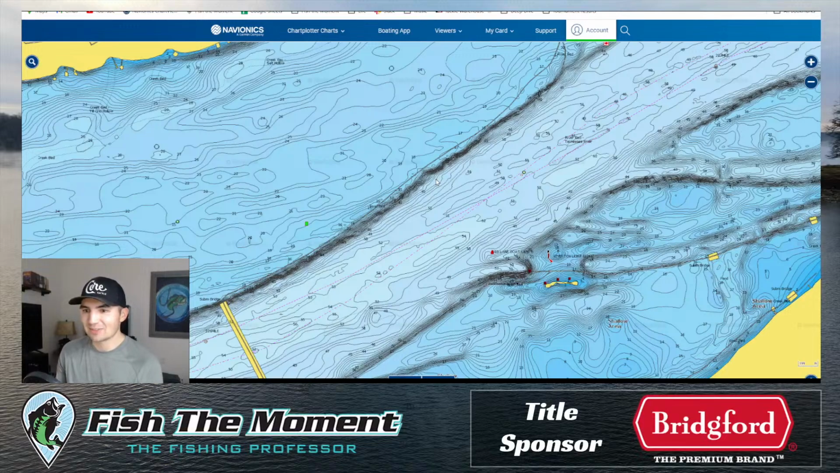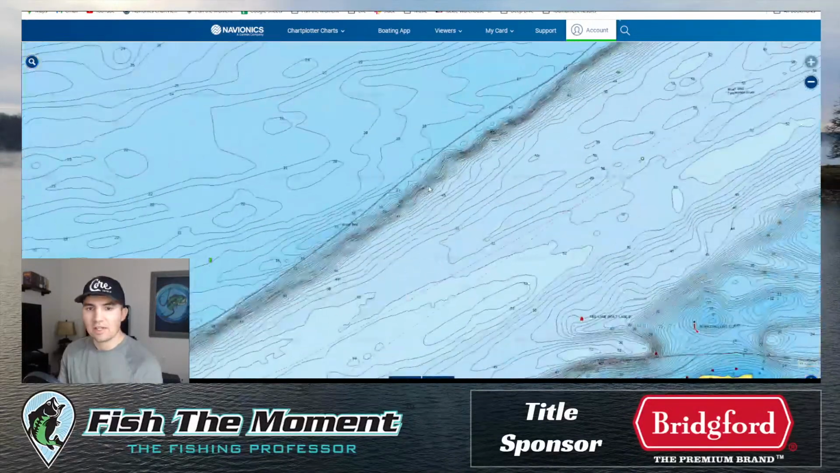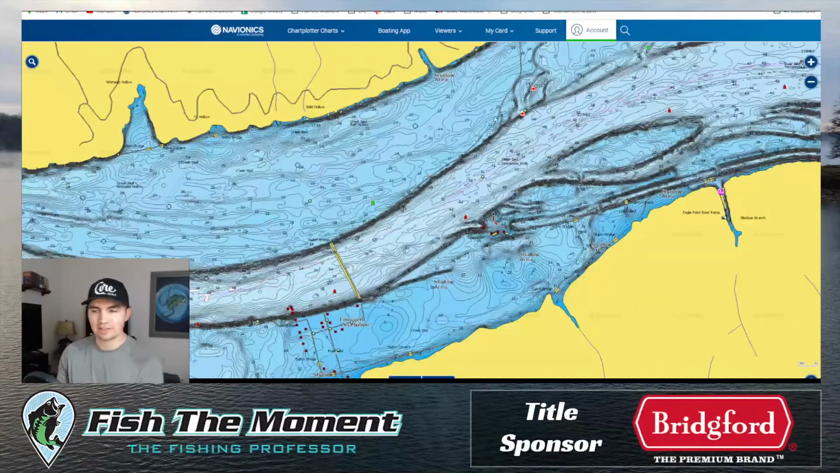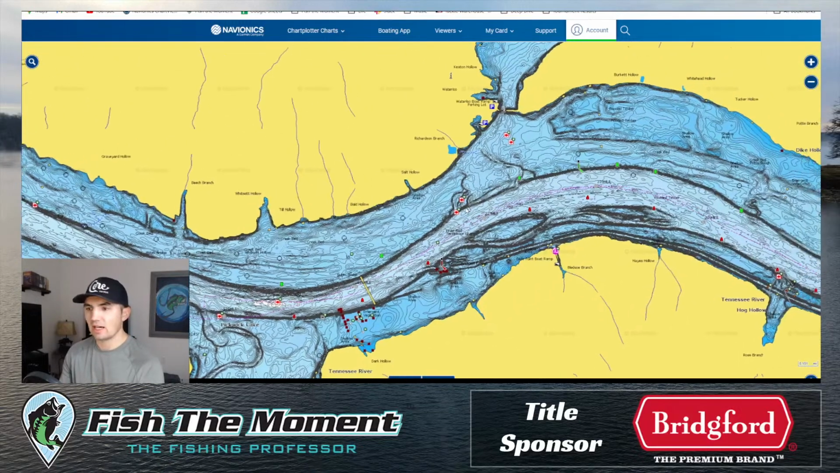Nowadays it's a lot easier because we have side imaging, down imaging, mapping, and GPS. There's all kinds of stuff that helps make ledge fishing a lot easier. But those fish were pretty untapped back then, and there were a lot of schools on these ledges. So while it might take a guy 3-4 days of practice to run into a school with that old school method, those fish were completely untouched.